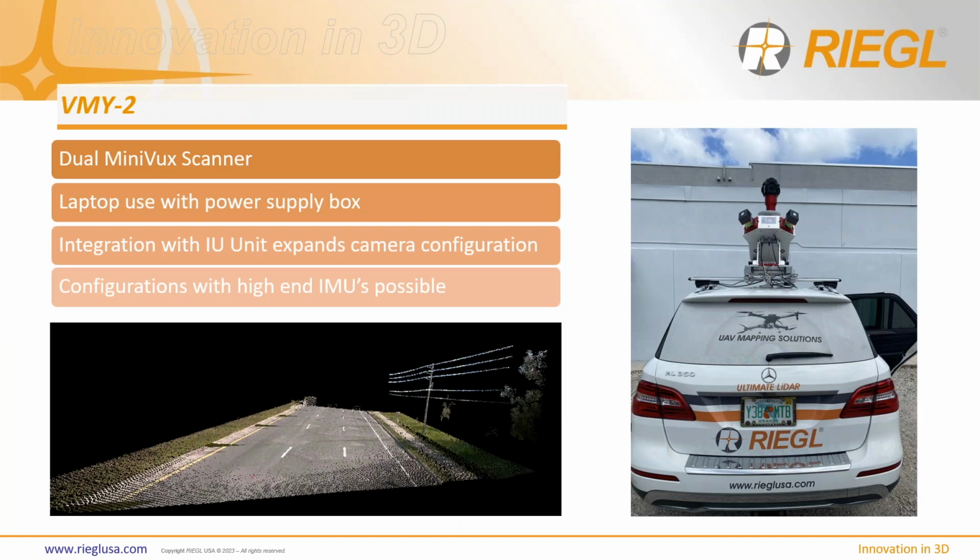Digging in more into the VMY-2 or the dual head option. Just like the VMY-1, we're using the MiniVux scanners, except that there's 2 this time. It has the same form factor in that the basic configuration is run with a simple laptop and power supply box. But we do offer integration with an IU unit that expands the camera configurations, which we'll get into in a little bit. And we offer different configurations with higher end IMUs, which we do not with the VMY-1.